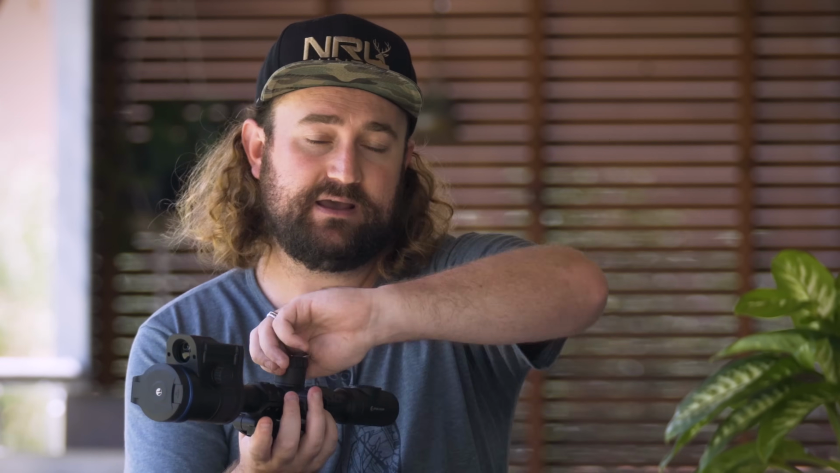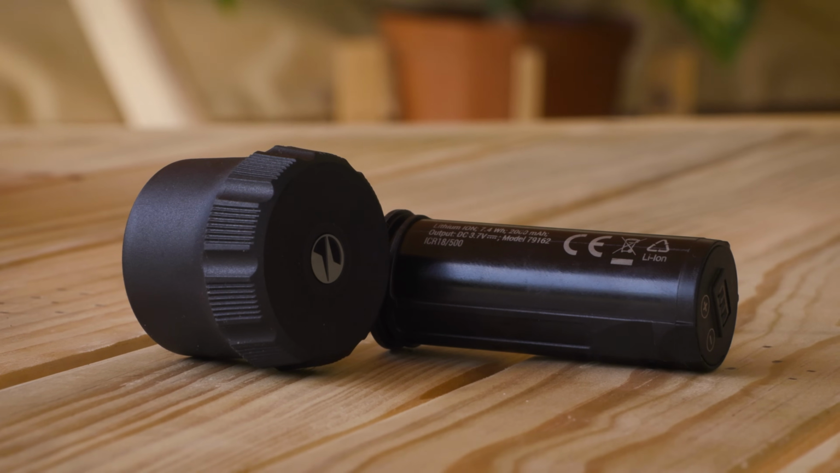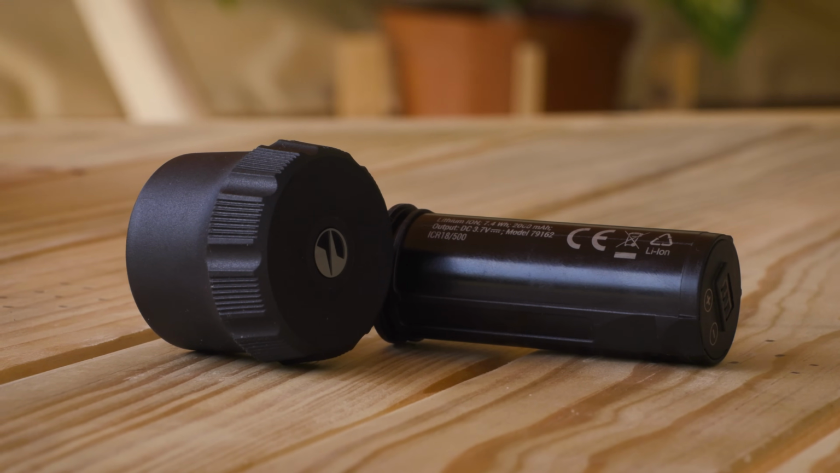So let's say this unit is on right now, and I see my battery's running low, but I don't want to switch it off and switch it back on again. I can actually pop this cap off, take this battery out, swap with another fully charged battery, pop that battery back in, and the unit's going to stay on because battery number one is still powering it. So that's a really cool feature, and I think that's been thought out quite well.